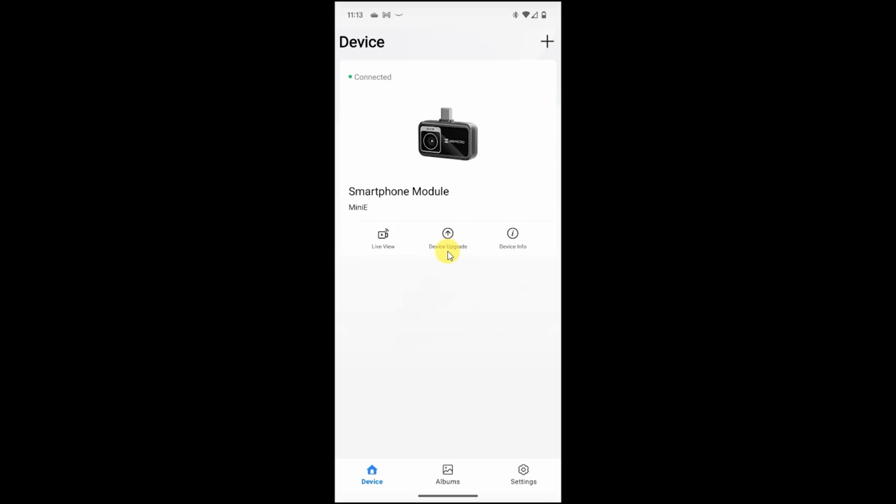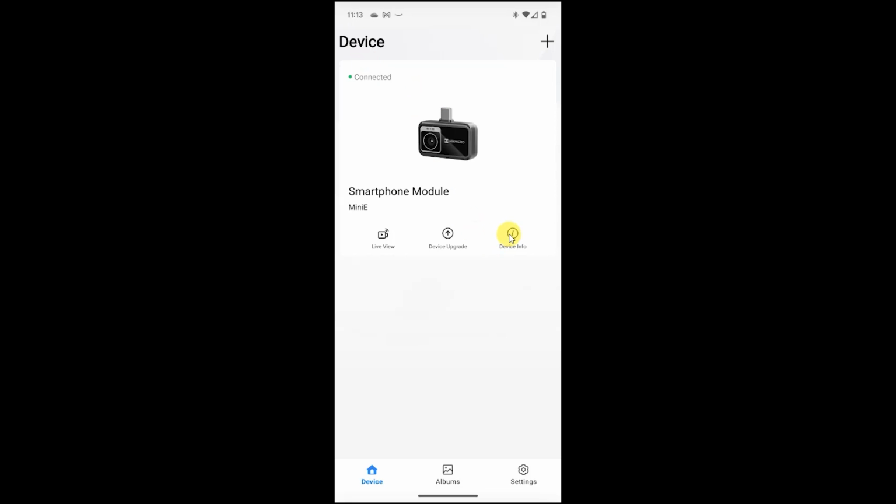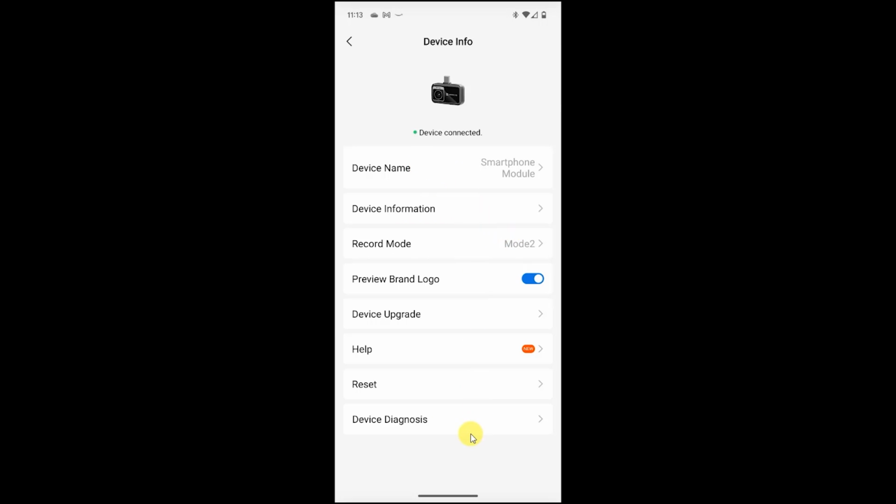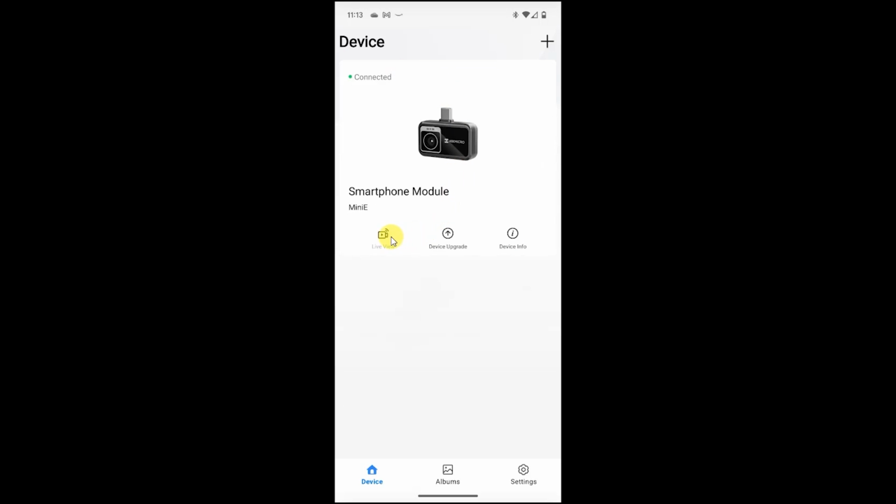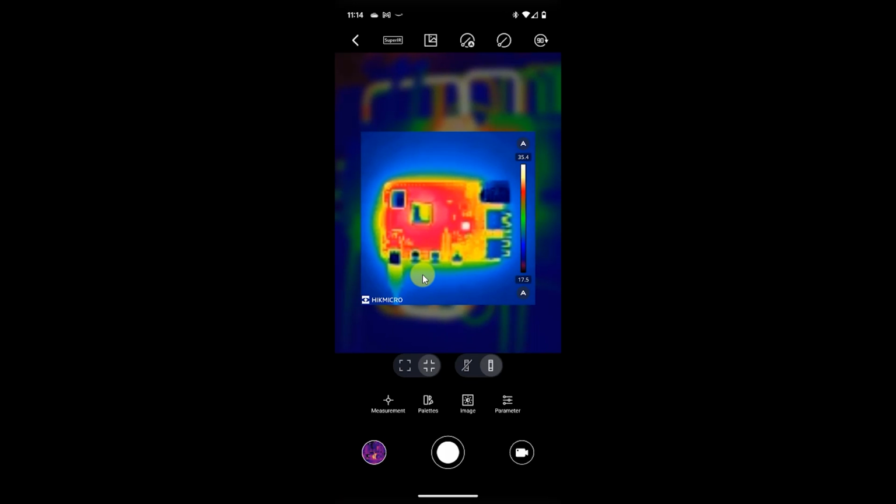As regards the software, the camera of course has an amount of firmware inside it, and there is an upgrade option here. This will automatically check the manufacturer's website to see if there's any new firmware for your camera. Mine's already up to date, but if not, that will update it for you. You can have a look at your device info, but the most important bit, of course, is our live view. That will take us out to the actual camera itself, and we can now start to use this as a proper thermal imager.